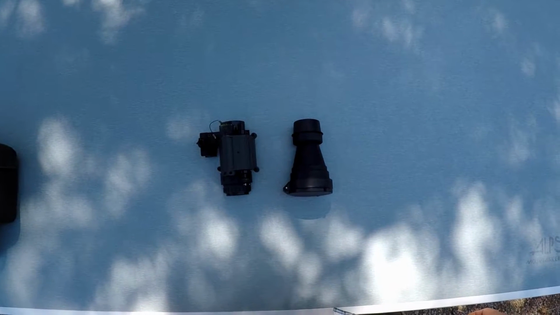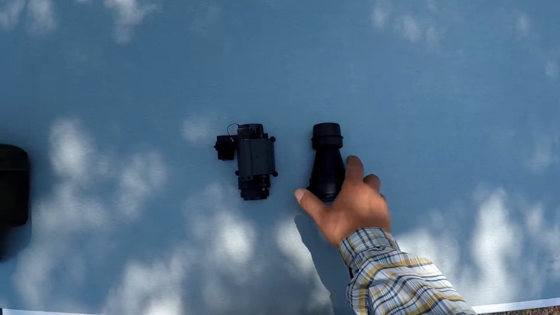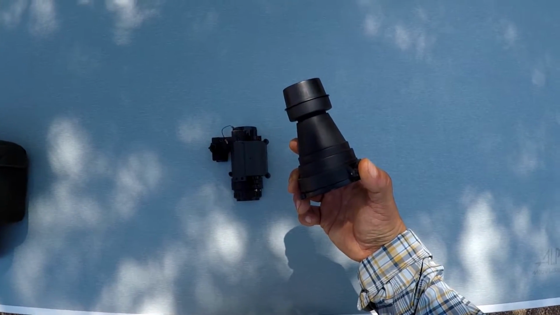What's up, night walkers? Today I'll be going over a fairly inexpensive night vision accessory, the USGI 3x magnifier.